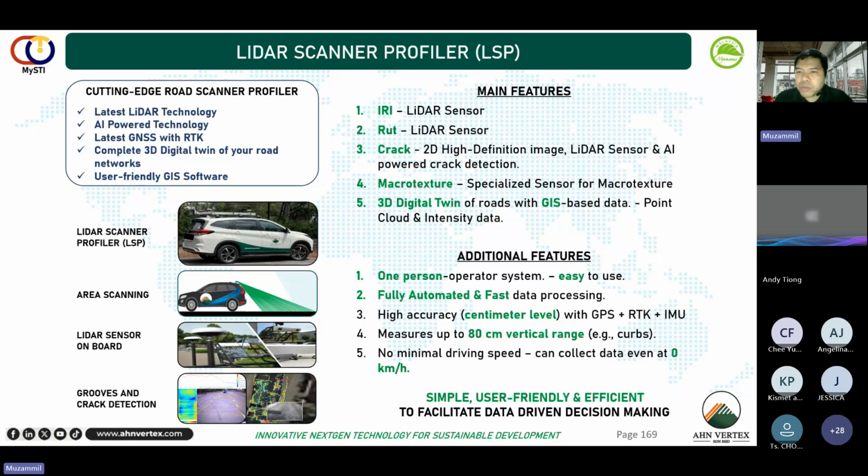ETCM has a vertical range limit because of the LiDAR, and also a minimum driving speed. This is one of the weaknesses of the conventional profiler. It cannot go below, if I'm not mistaken, 20 or 30 kilometers per hour. It means that for a survey, you have to really plan your survey. You have to have a vehicle behind you to make sure that there's no stop, because if you stop, it will mess up the data that you collected.